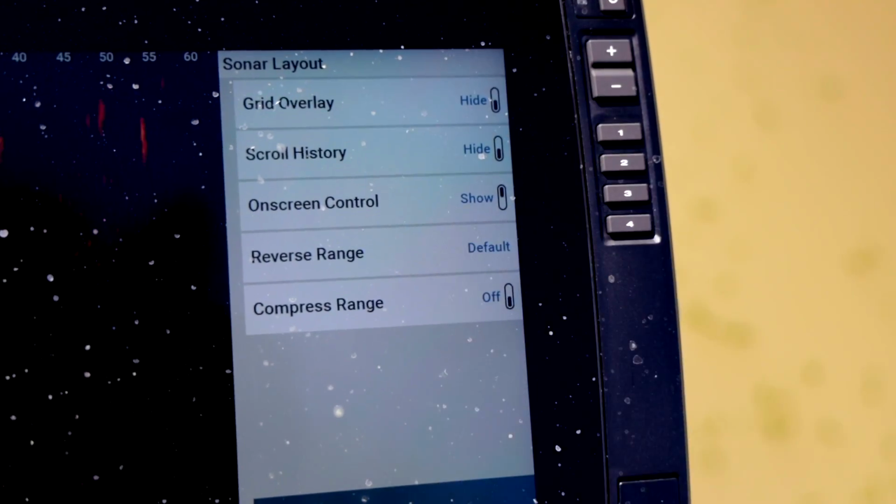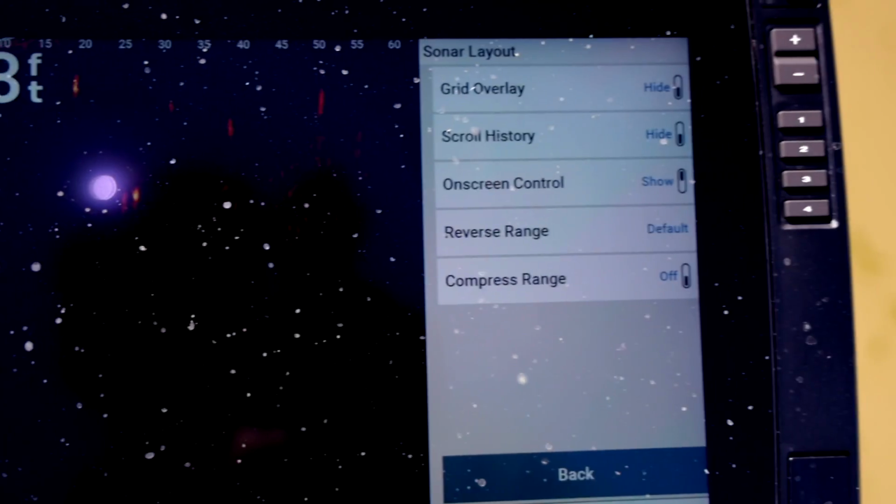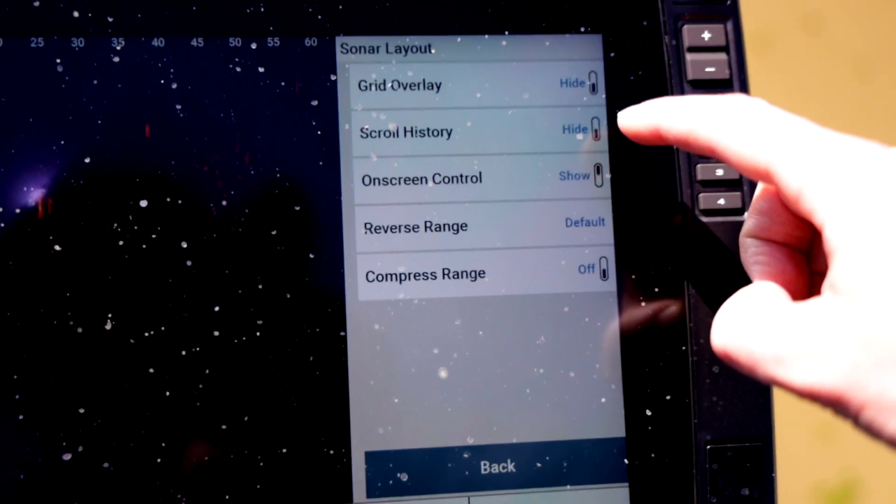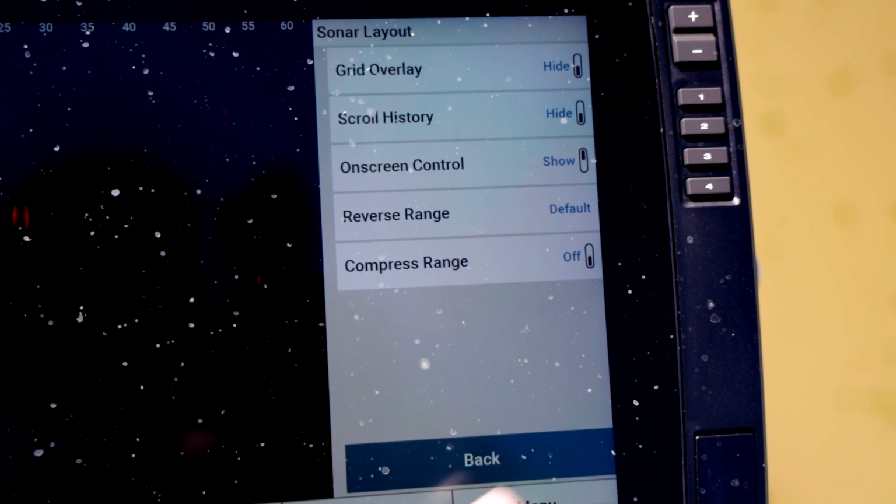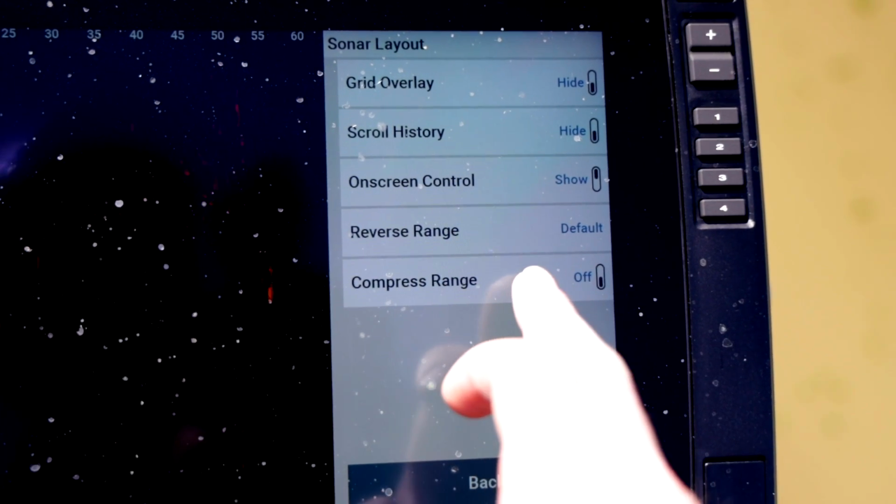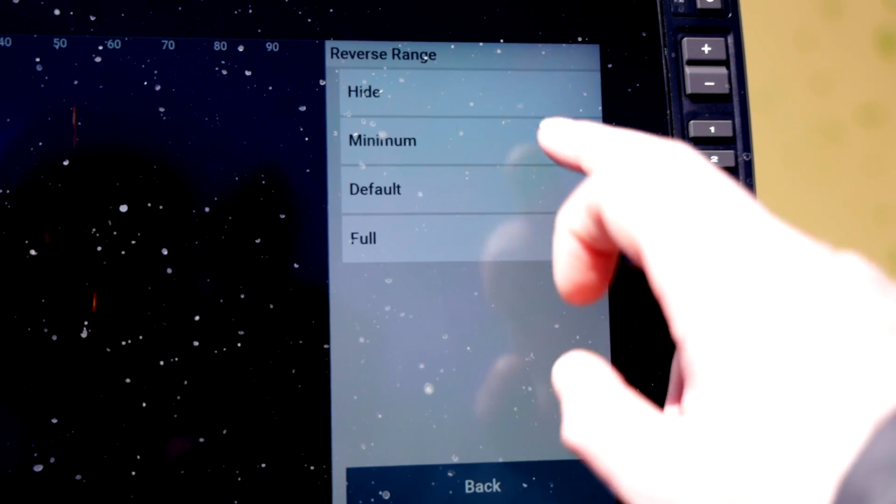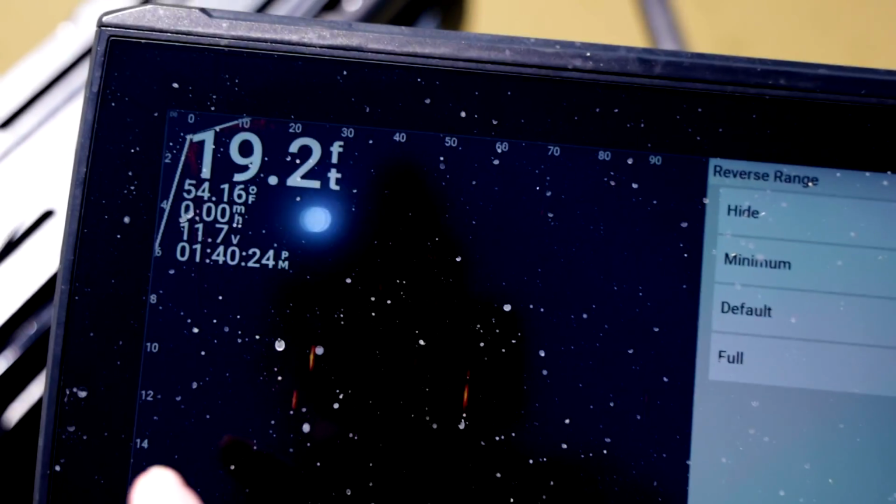I'm going to take the grids off just so I can see a little bit better so I don't have all those crisscross lines everywhere. We're going to leave the scroll history off. The on-screen control we're going to leave on show so we can change our on-the-fly settings. And then reverse range, we're going to change this to minimum, so we're seeing more screen out in front and less behind the boat.